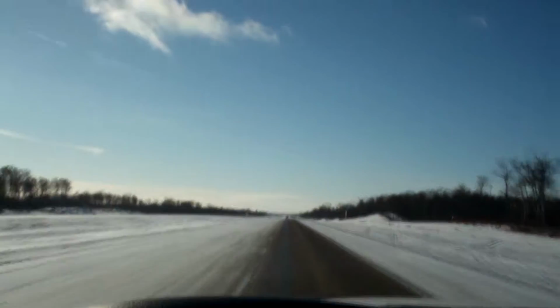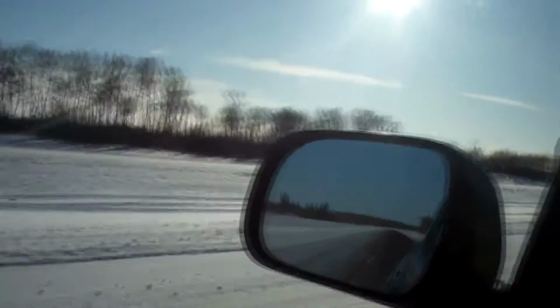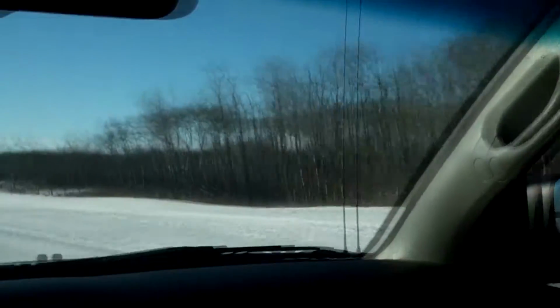Put some keys in some shit. Do some shit. Rhymes. Such a beautiful day out today. A little bit warmer than the past couple of days, but it's supposed to get back up to minus 40.